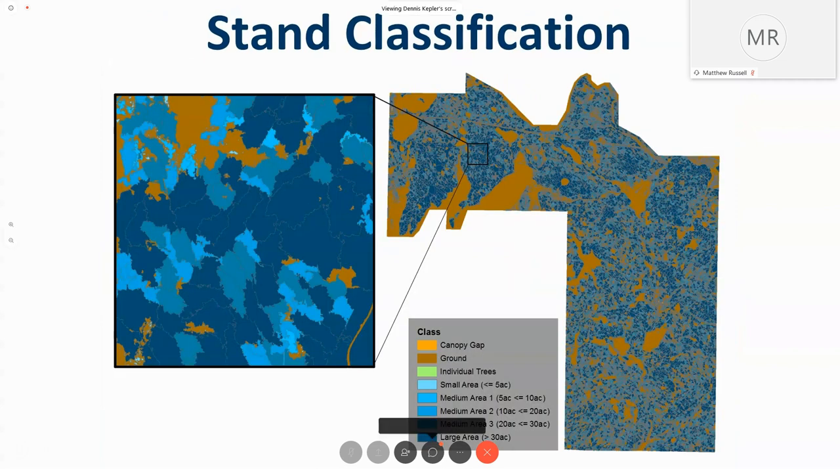So this is what the university has produced for us: the stand classification based on size of stand. As you can see here, there are several classes from gaps in the canopy to very large stands that you can see on the left.